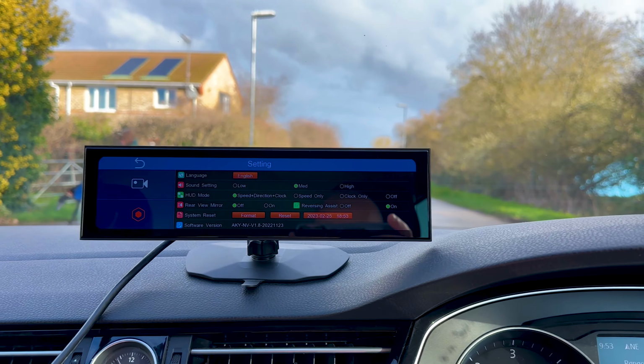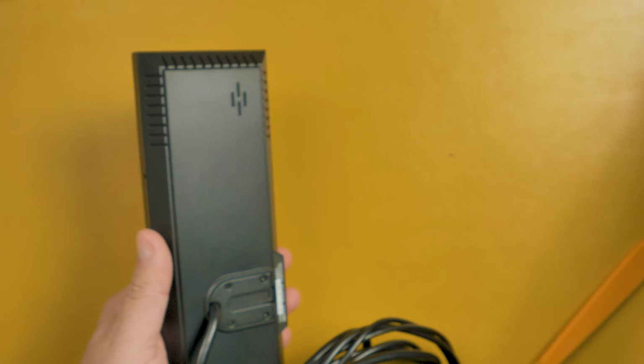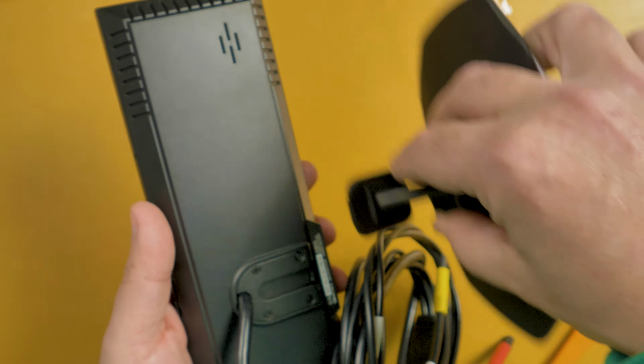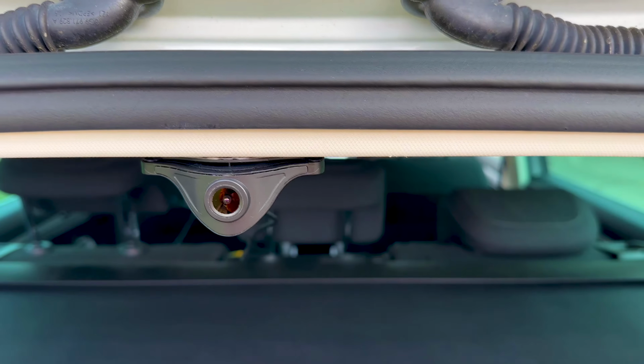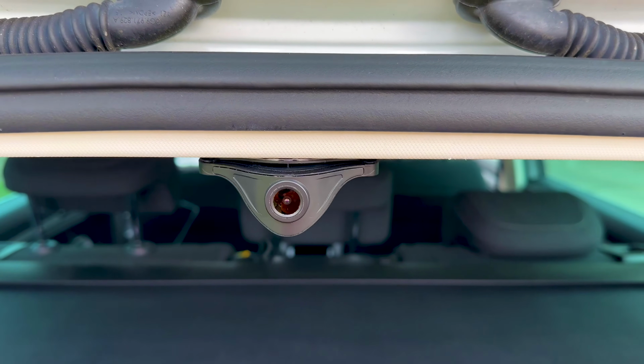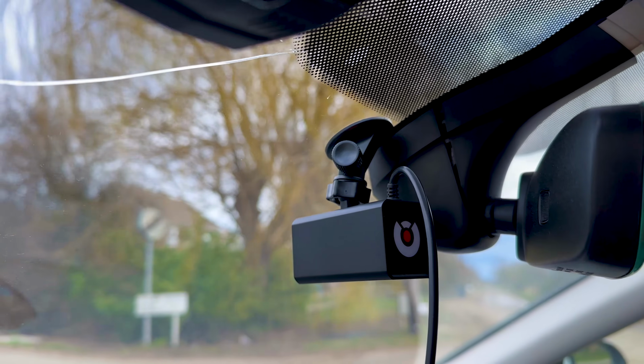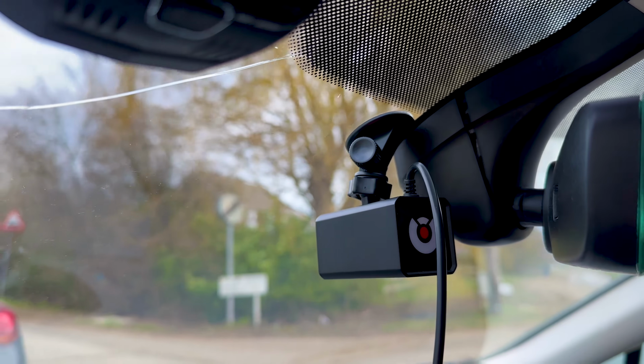Next, the installation. The installation is easy. You have plenty of cable to work with. Just choose where to place the screen and the two cameras. The back camera, you can put it outside of the car if you wish. It's waterproof. I chose to put it inside. Then connect all the cables, hide them, and that's it.